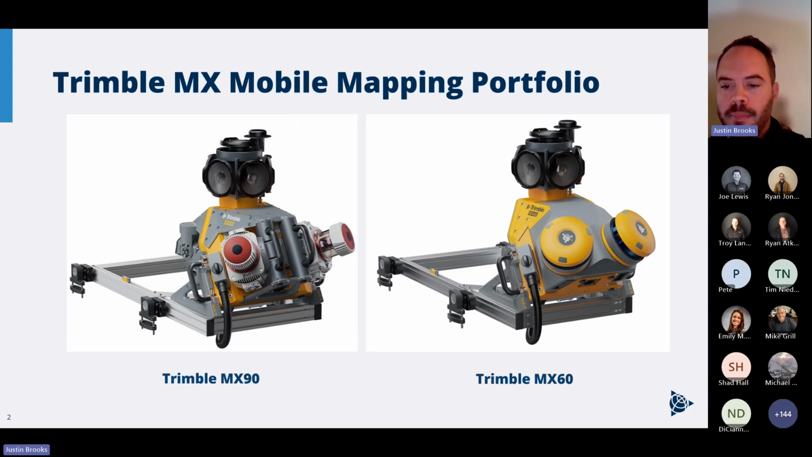I'll dive into some of the key differences here in a moment, but mostly you can see right away the laser scanners on there. The MX60 is utilizing the Trimble profiler, similar to that of the X9, while the MX90 has the Riegl profilers that are much longer range and higher density. We'll dive into a little bit of these.